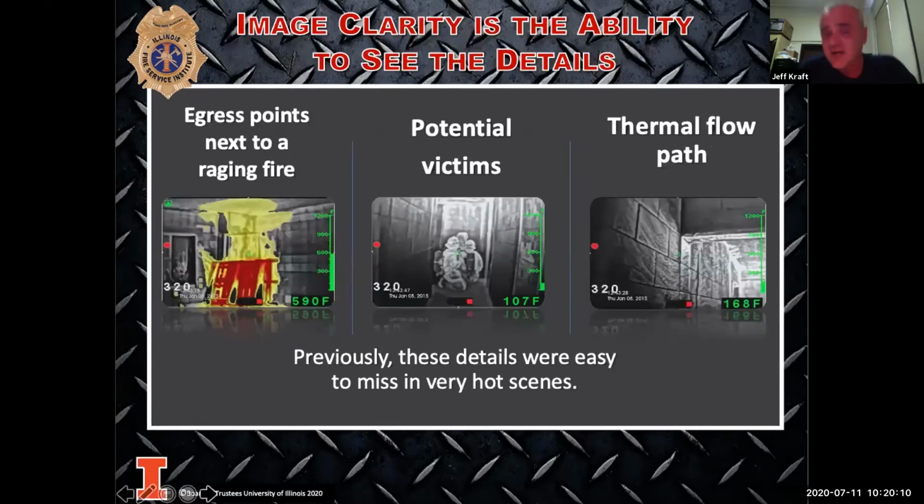This is just a couple pictures of what things will look like in the camera. When we look at the first picture on your screen, it's showing a fire in the center of the room, but on the other side of that fire, I want you to look, we can already see that there's an egress point. So if we do get in that room, we start doing a search, I know that I have another way out of the building.